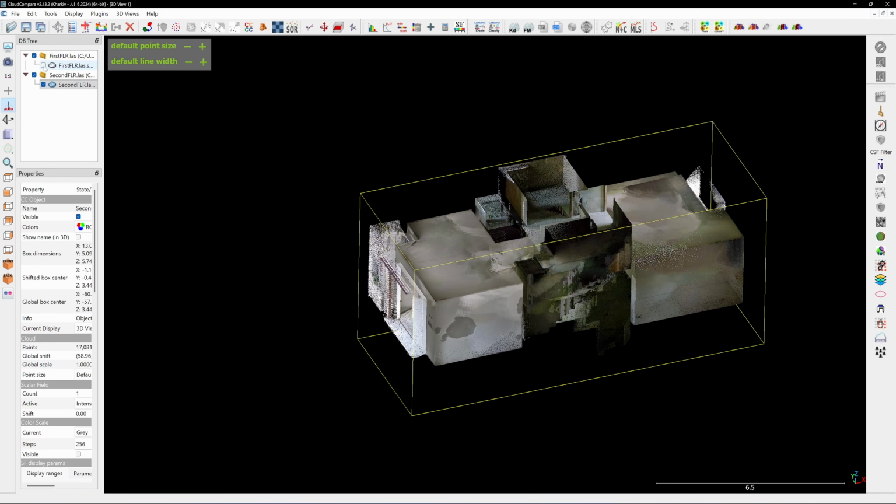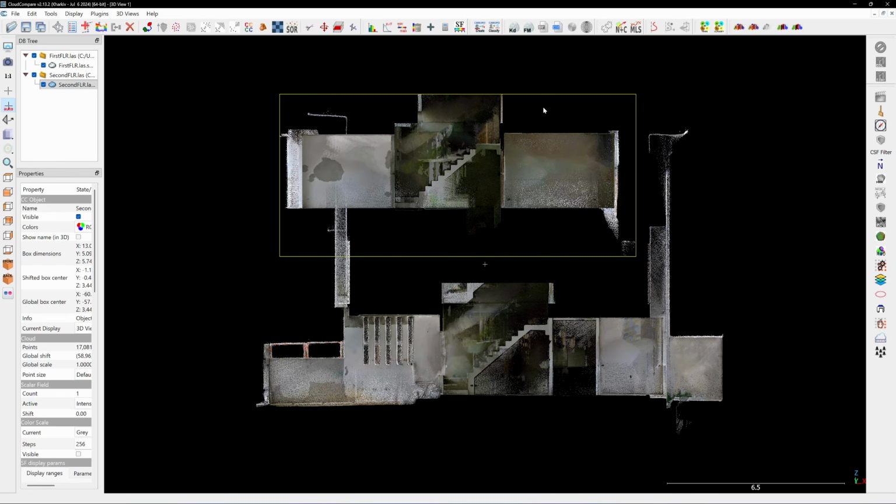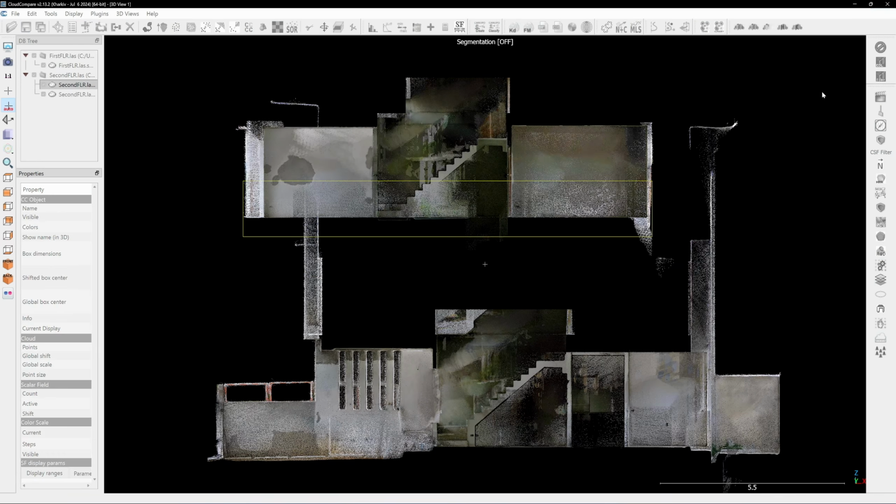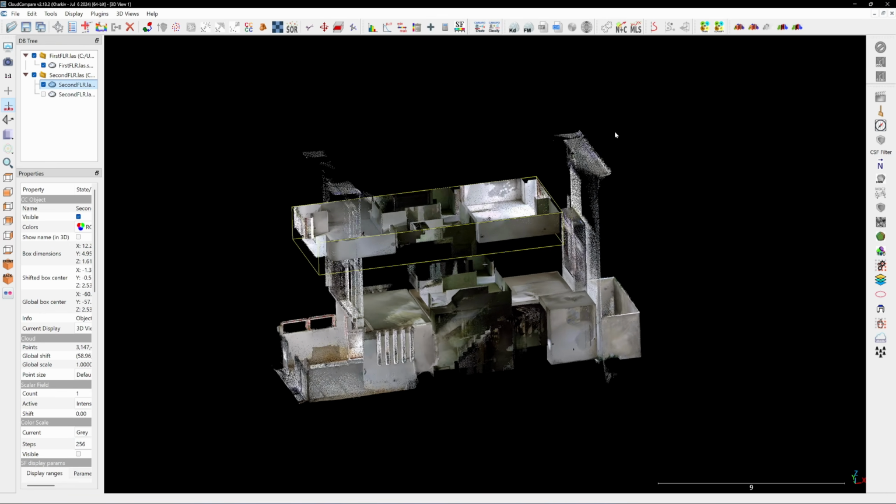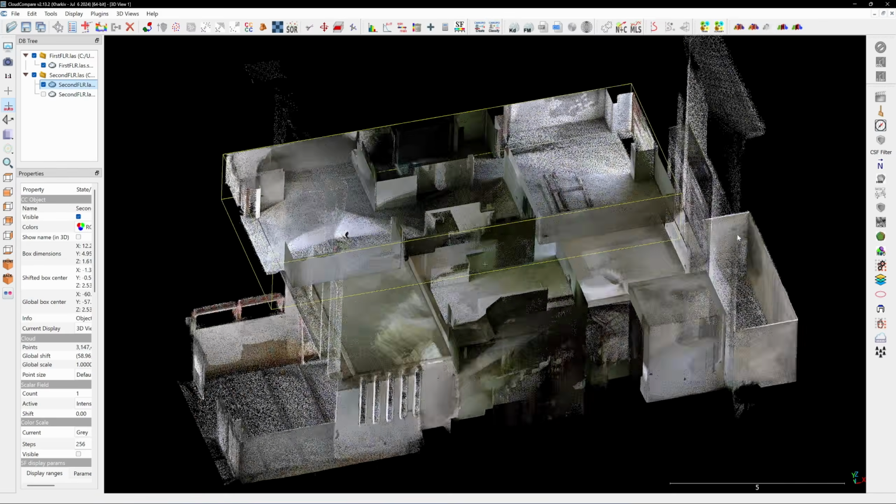Now let's turn back the first floor visibility. To align the second floor with the first, I will segment and hide the upper part of the second floor scanned. The ceiling blocks the view, so removing it makes alignment easier. You can use either the segment in or segment out option, then click the check mark. Each segment will be separated into a different entity, allowing you to toggle visibility as needed.